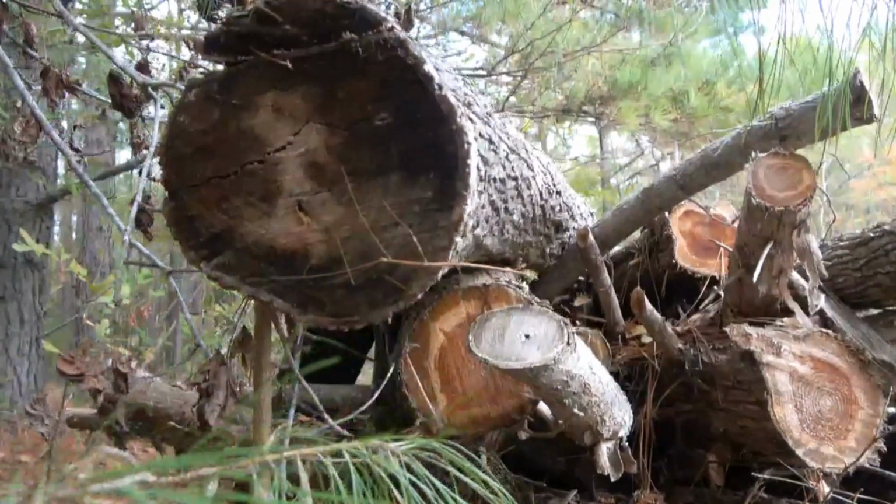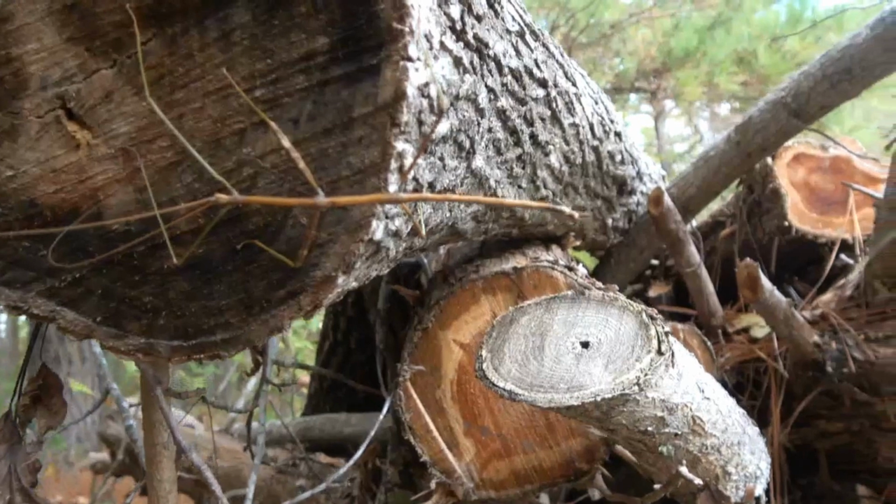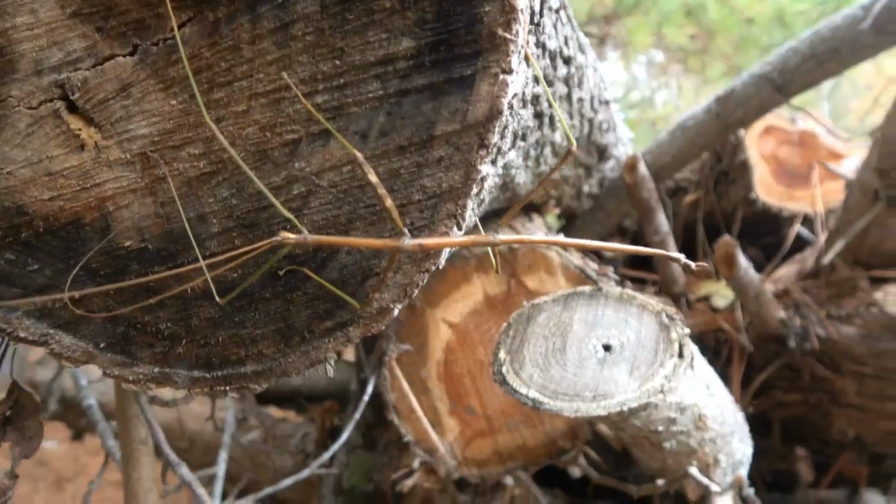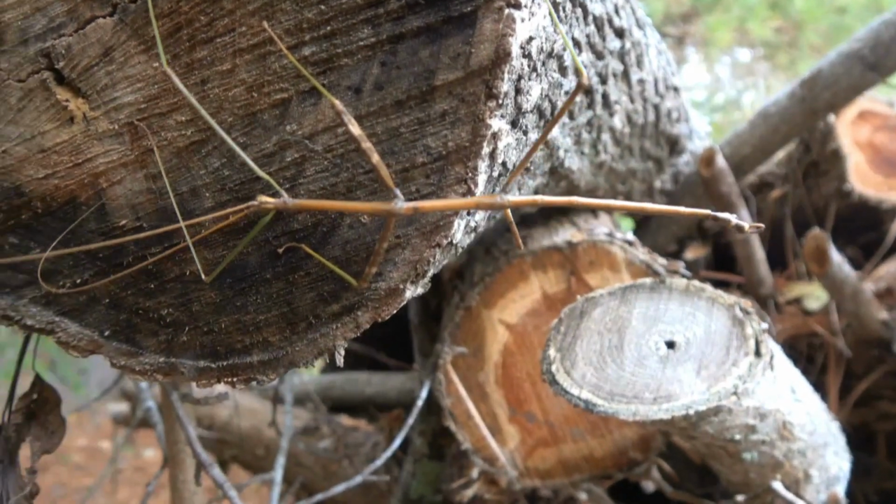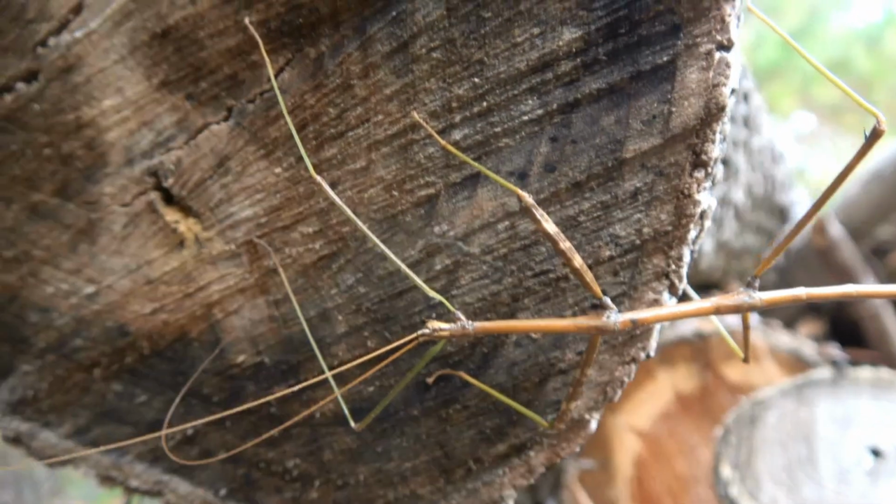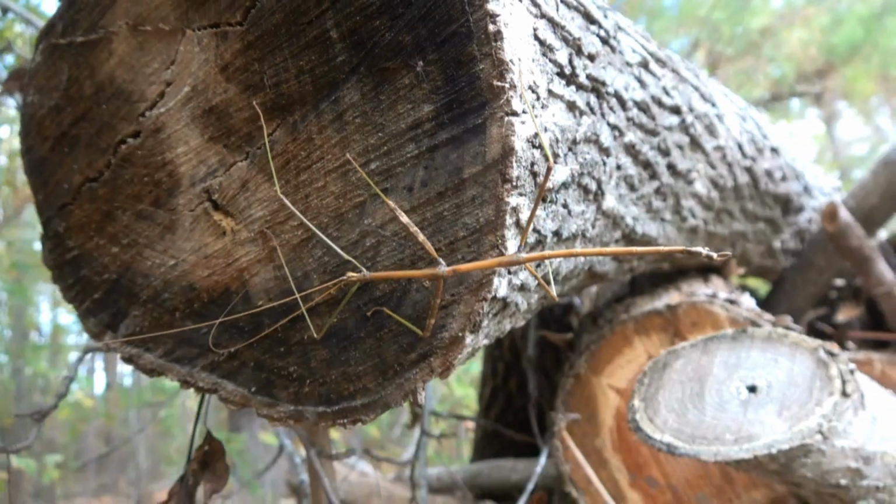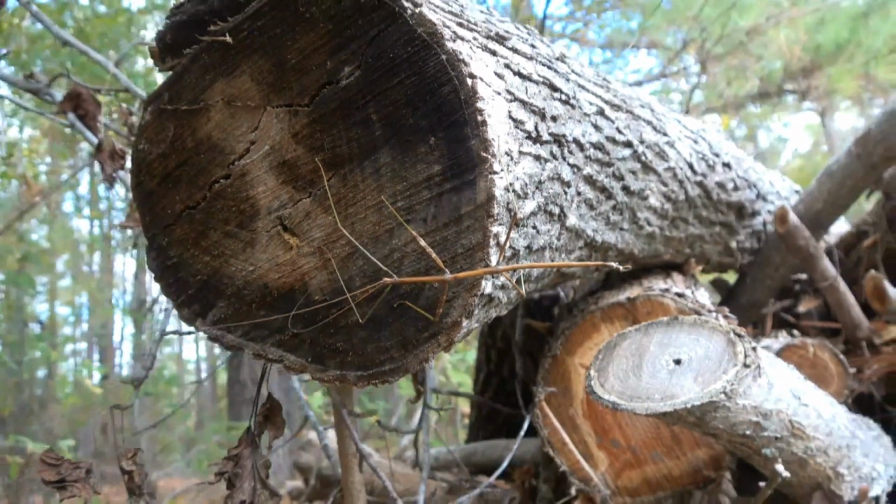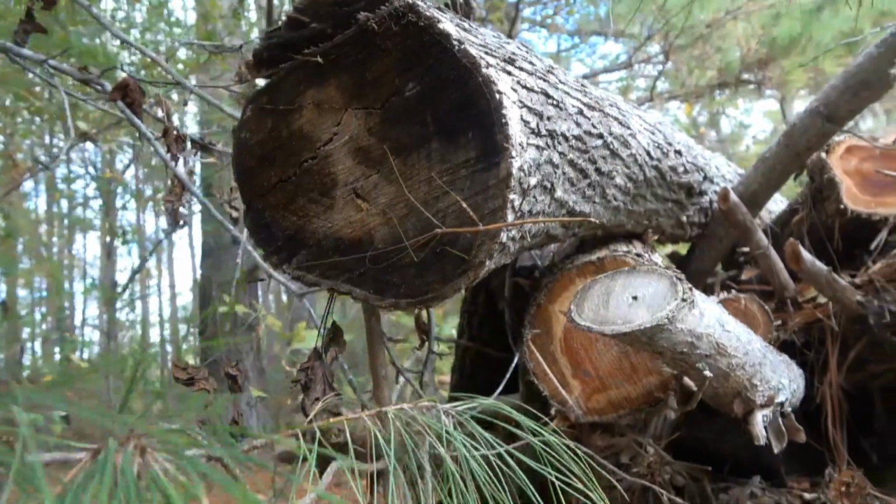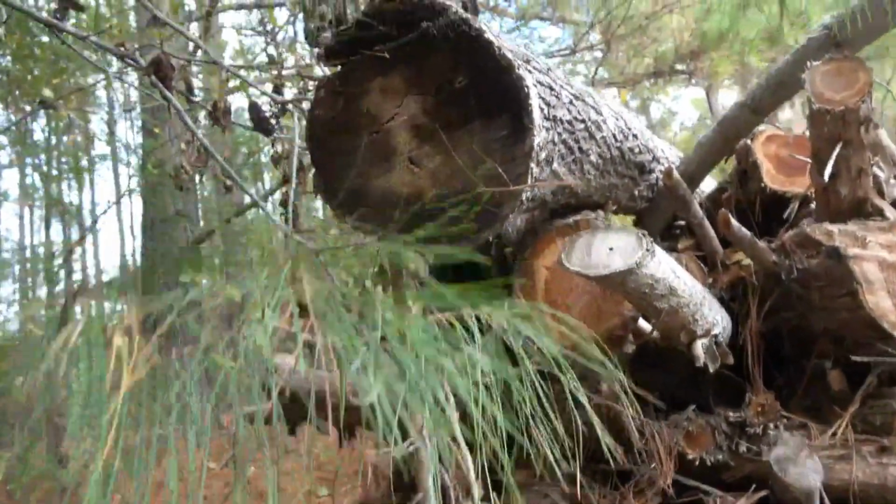One of nature's most interesting insects is shown here. Can you see it? It's called a walking stick. Walking sticks fall into the category of stick bugs or leaf bugs. They are masters of camouflage and blend well into the surroundings. Walking sticks are found worldwide. There are over 3,000 classified species of walking sticks.